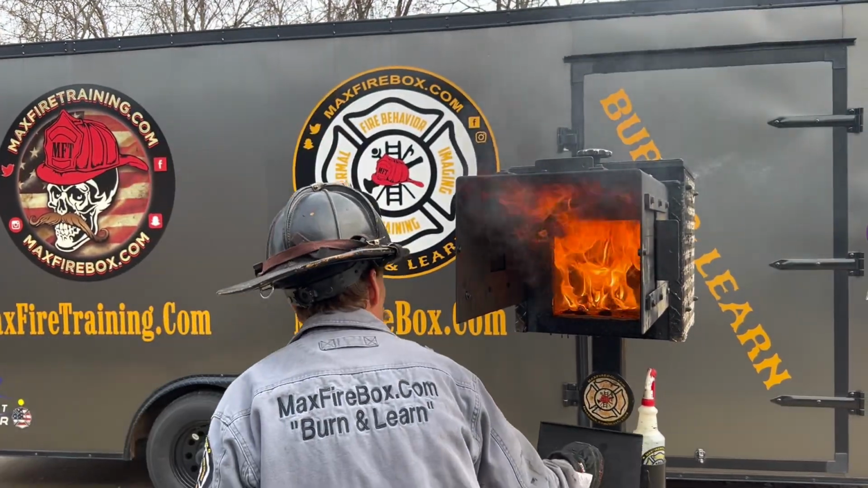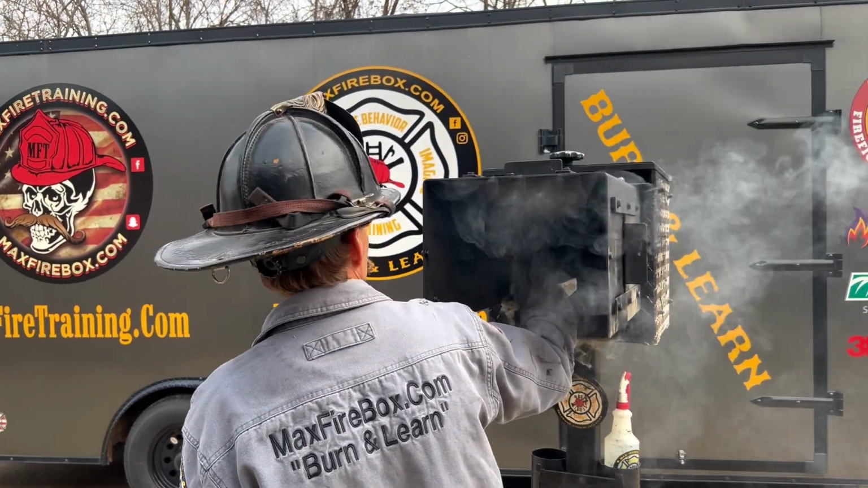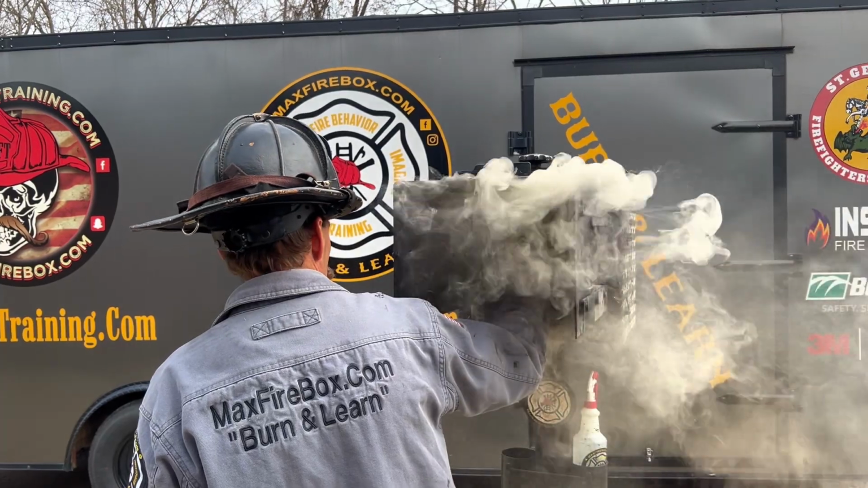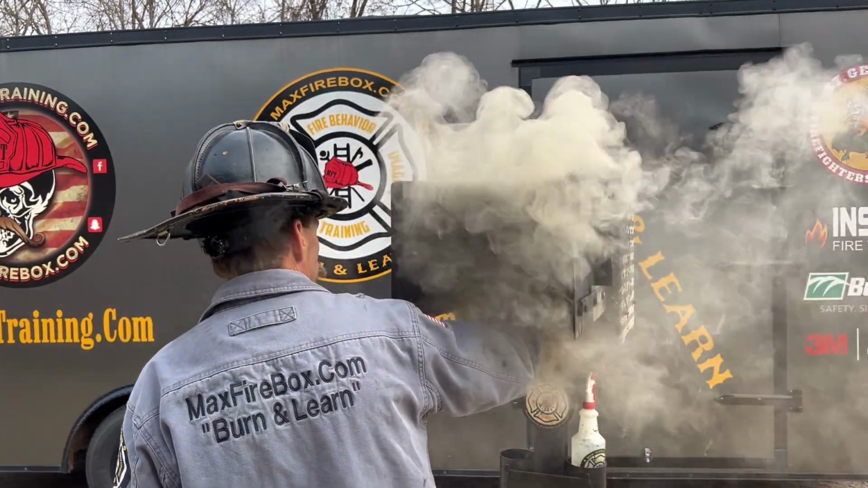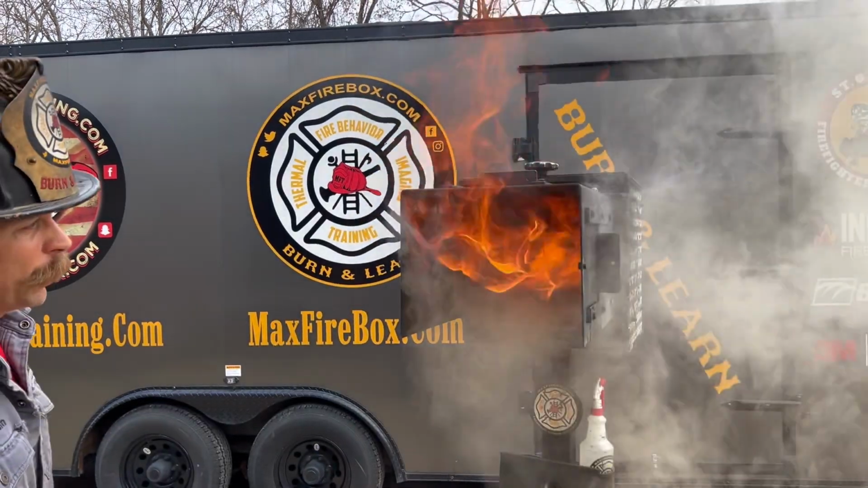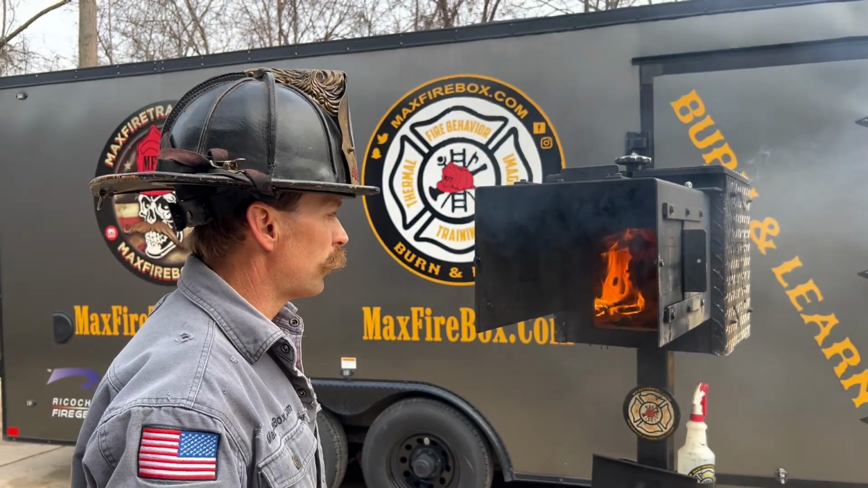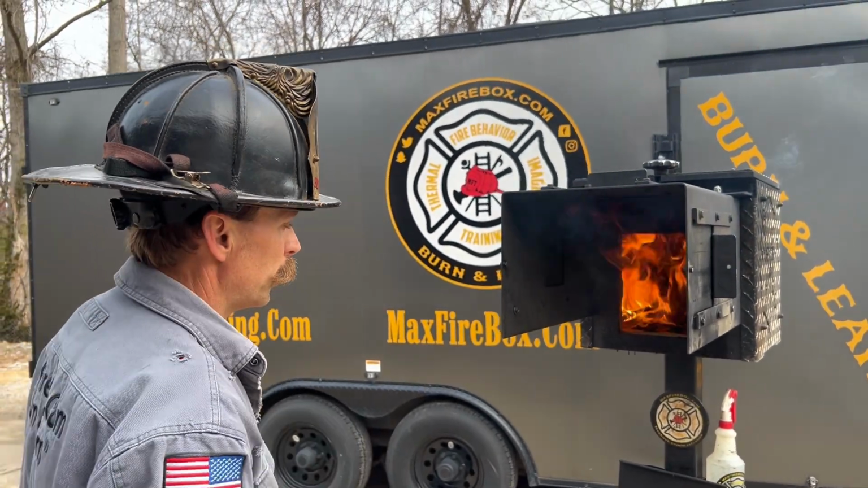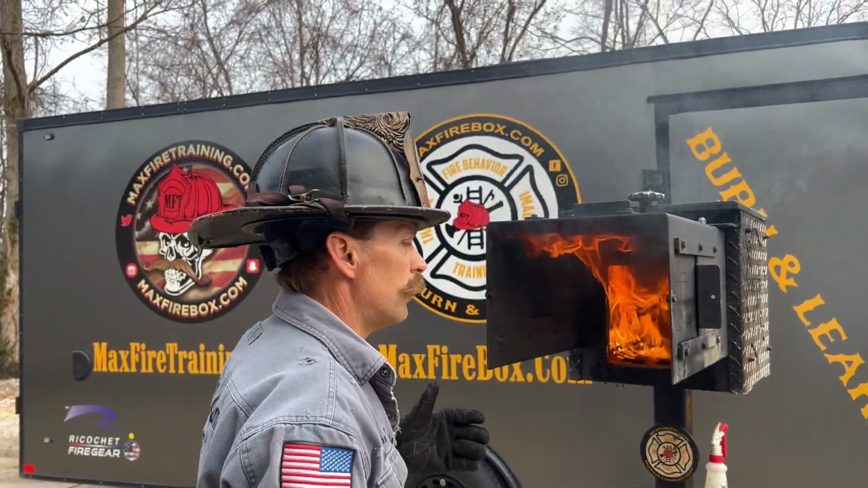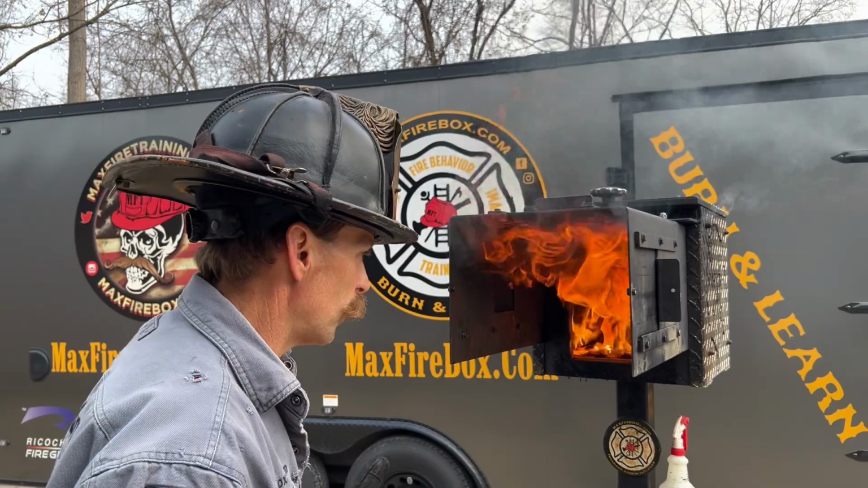So let's take a look at the smoke conditions. I'm going to close you down, and then when I open you, watch where we have this ignitable mixture. Ignition temperature, fire point, flammable range. Key definitions that you had to memorize to get off of probation. That's what you're watching right there as far as our ignition. We're getting close to that point of vent point ignition, that point of ventilation induced flashover.